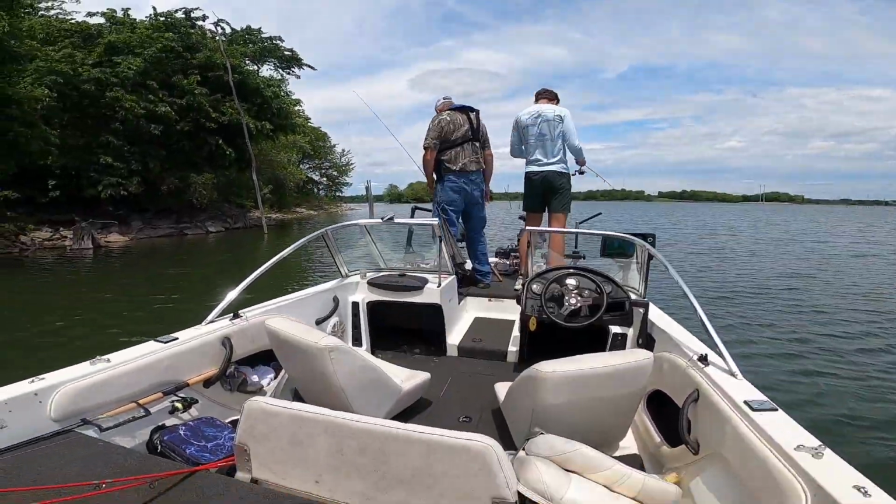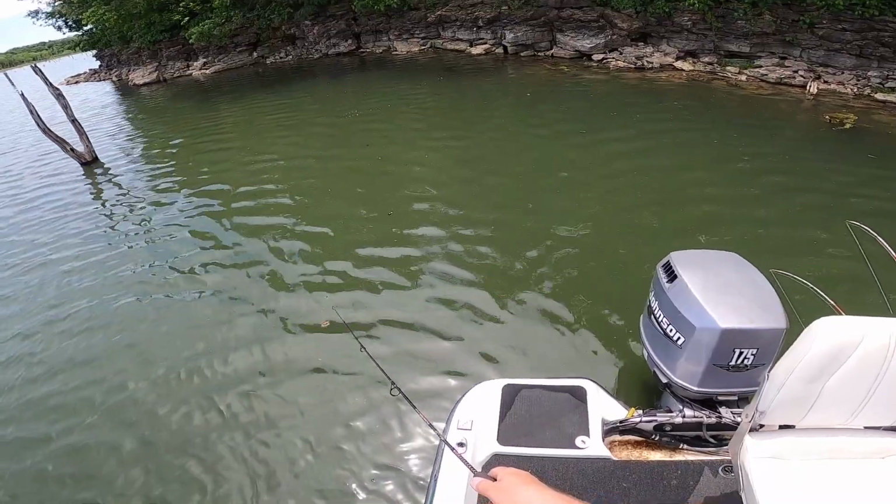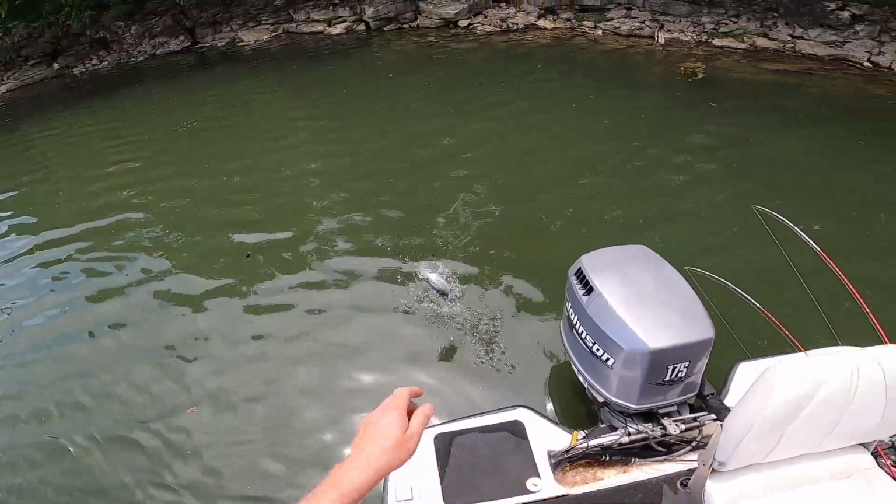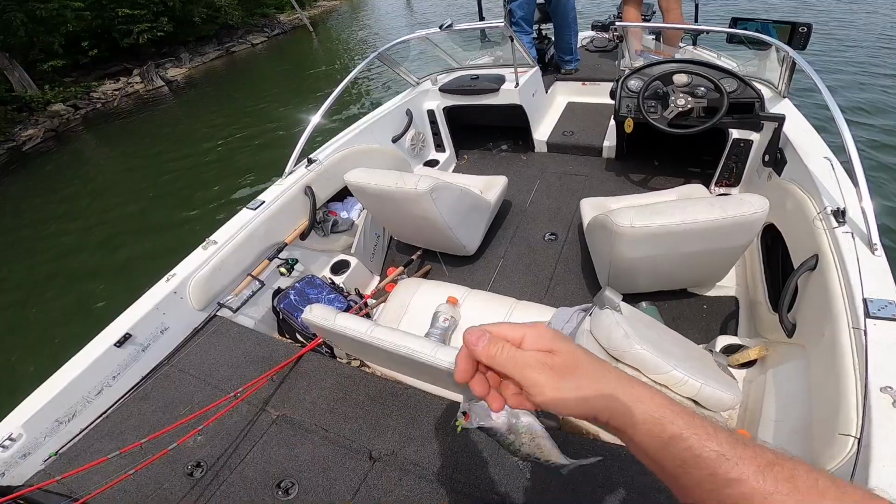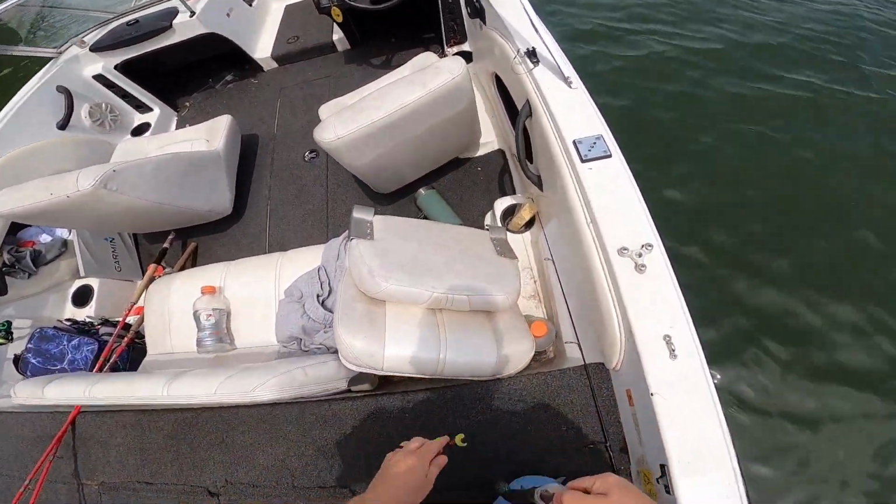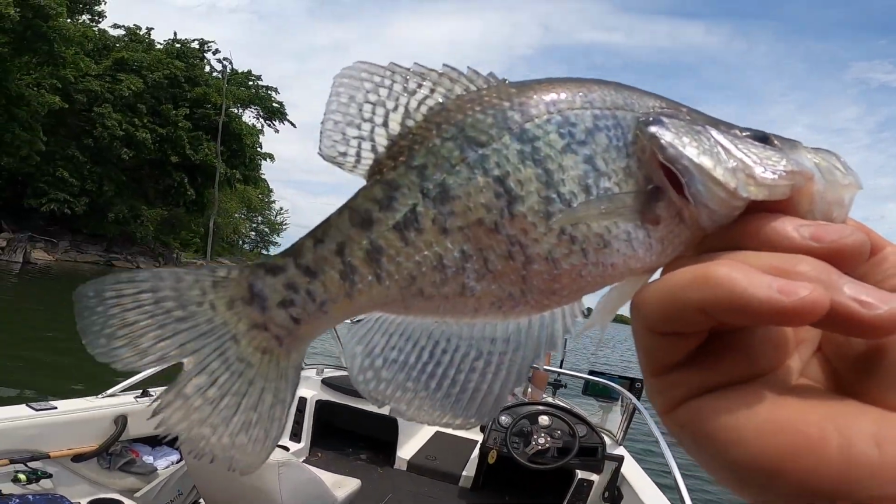Yeah. Got him. Ooh, that's not a bad one either. That one's probably a 9 1/2er. All right, I got another respectable crappie. Not a monster, but good eating size.